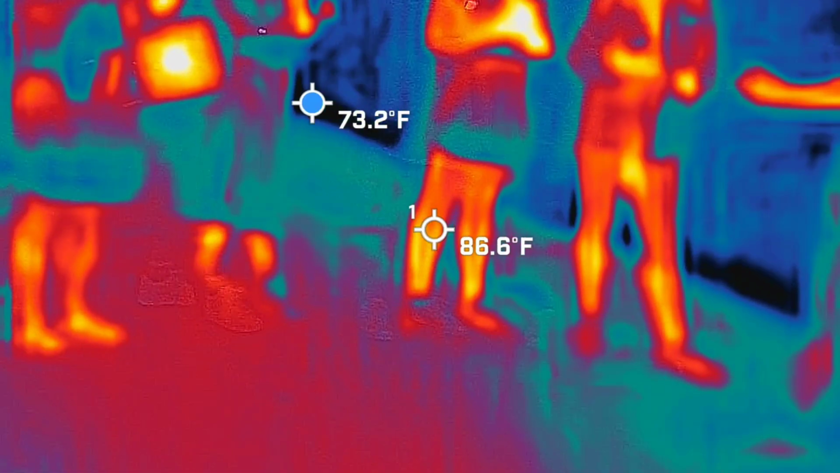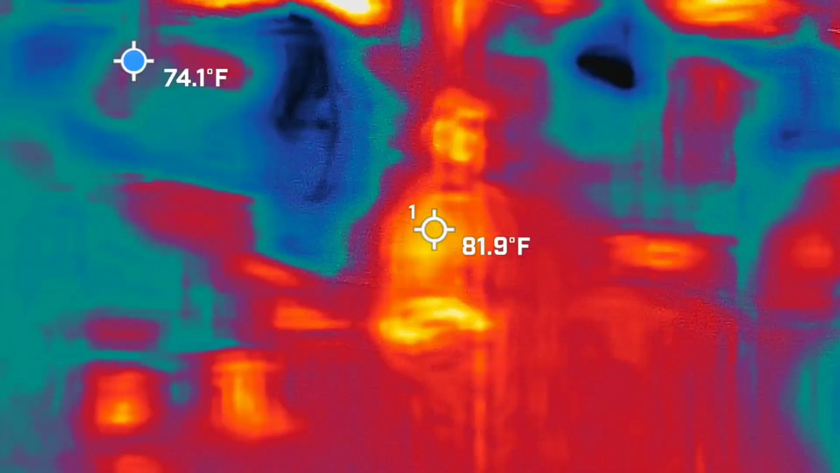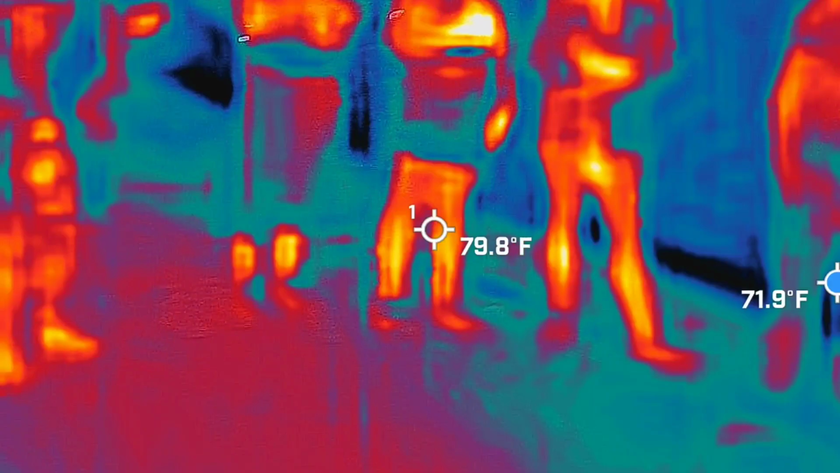We've only got 2 cards in here. I will tell you what the biggest orb I've ever caught with Katy's camera has been over by that wall. We do not get high EMF in this location. If we do, I get excited.